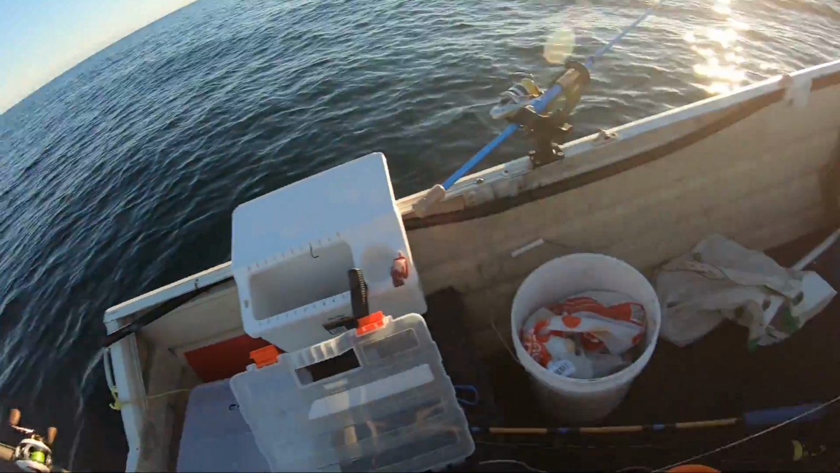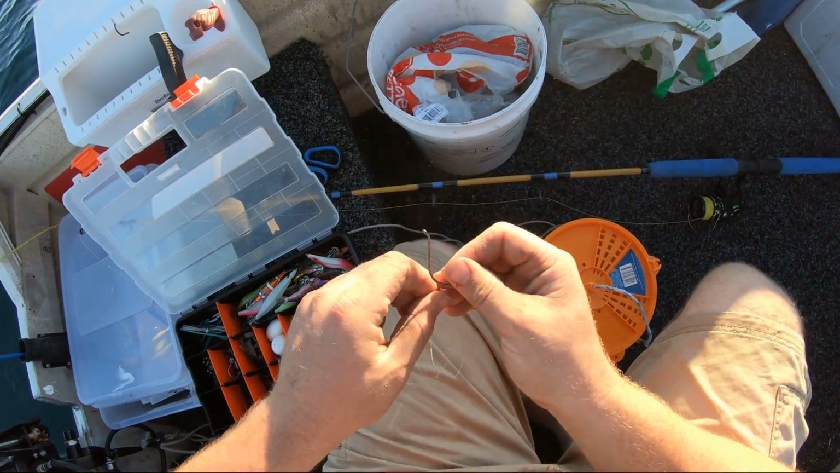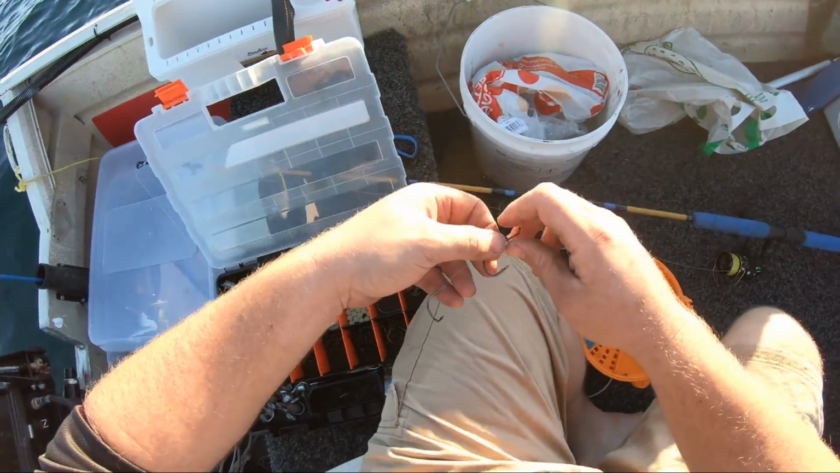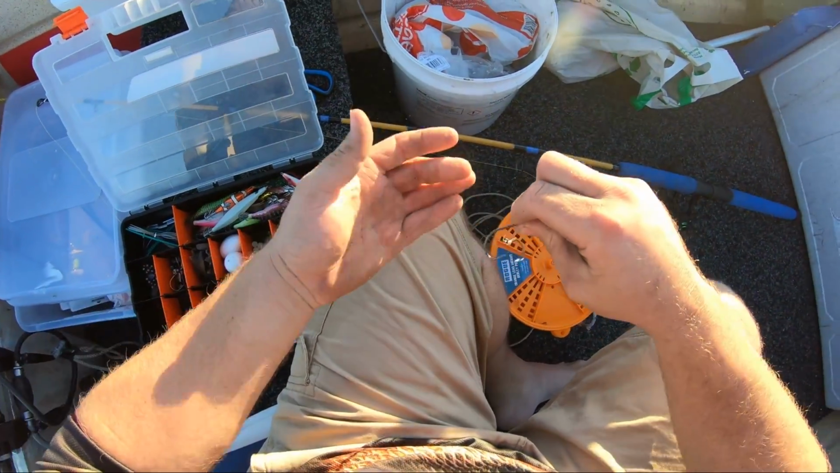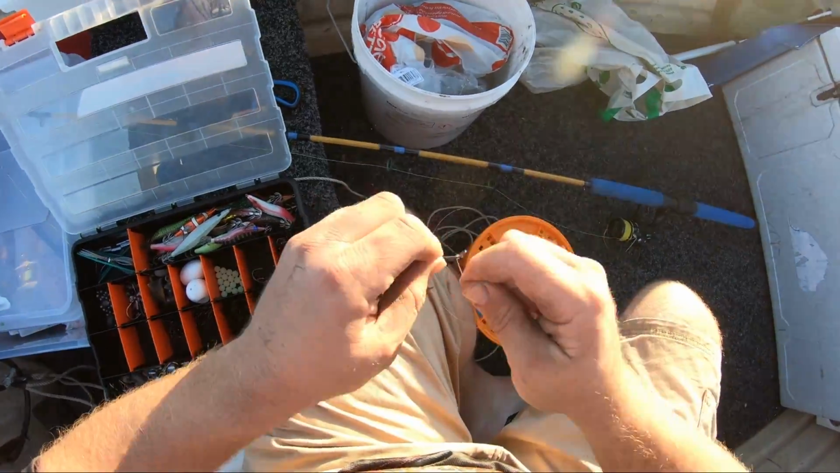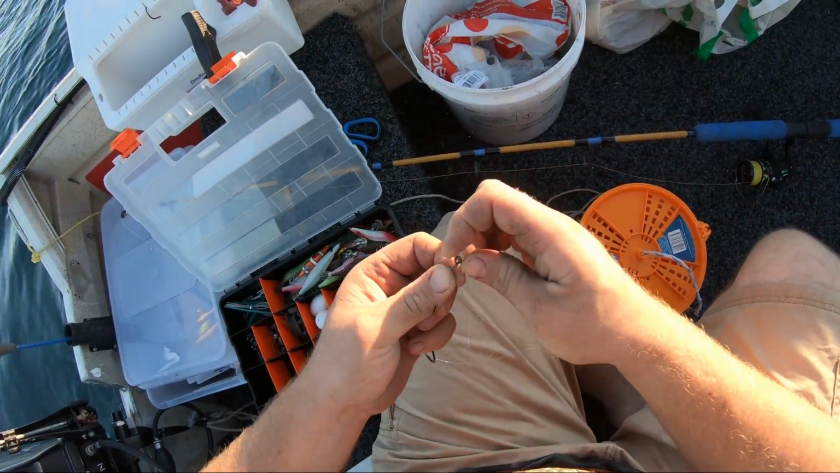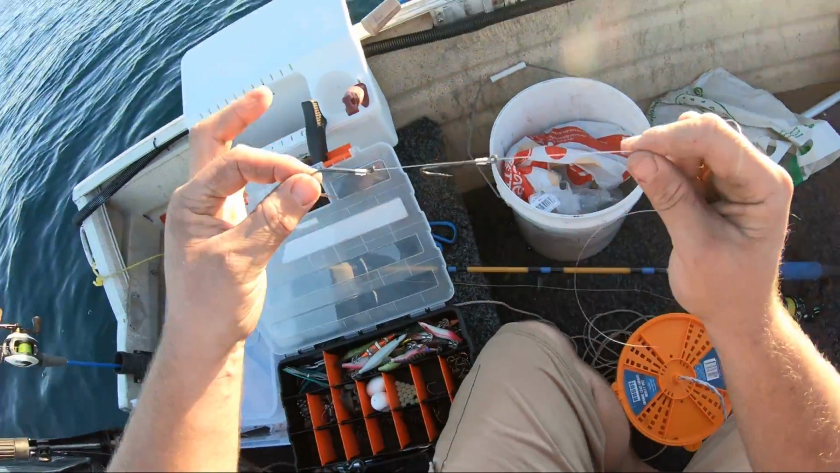Right. Nice and easy. Works the best with a curved eye. Straight shanks with a straight eye just don't sit nicely when you snell them. And then the baits aren't huge, so about 4 fingers apart roughly. Same thing, pin it down the shank 6, 7, 8 times. Back up from underneath again. And there we go. That is a simple snell.